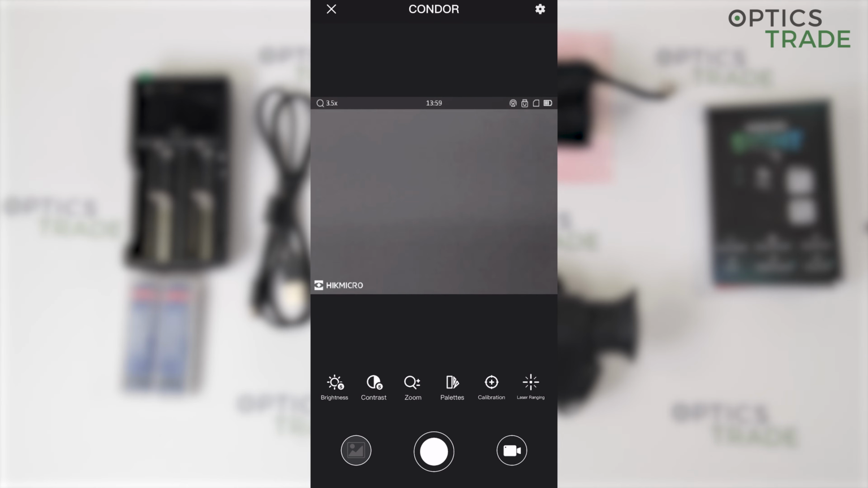And on the lower part of the display we have the brightness setting, contrast, zoom, where you can precisely zoom in, palettes, then calibration, and lastly laser range finding.